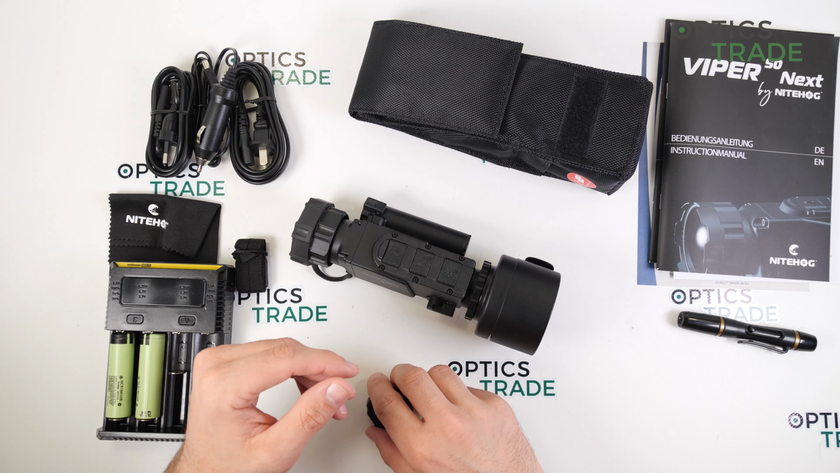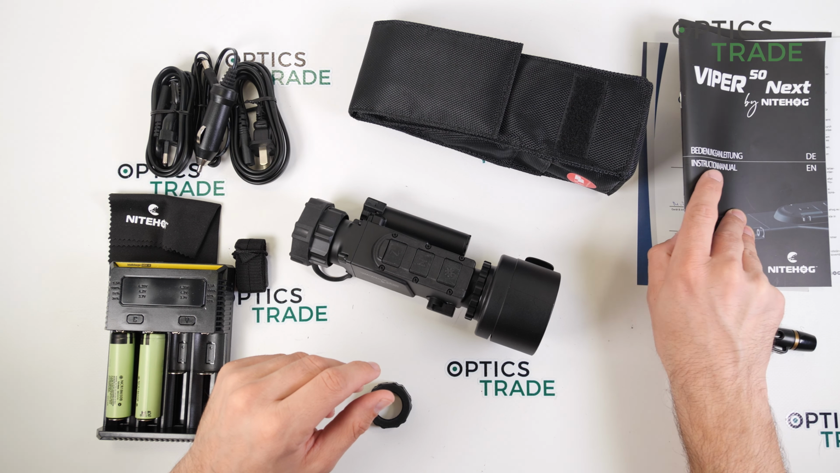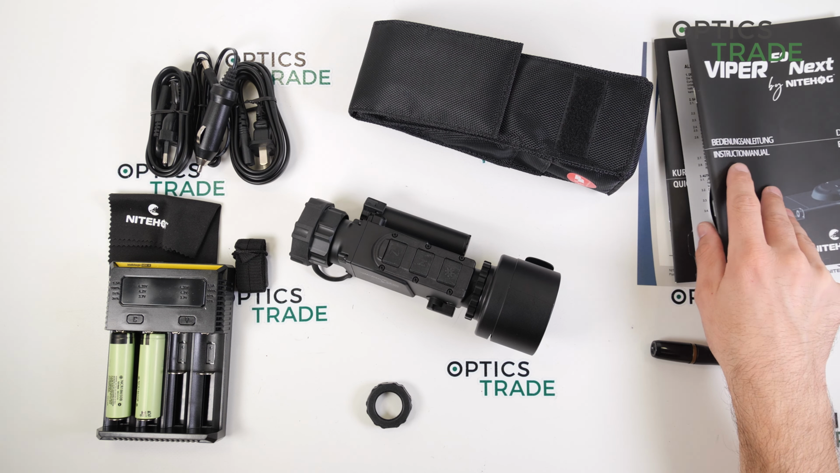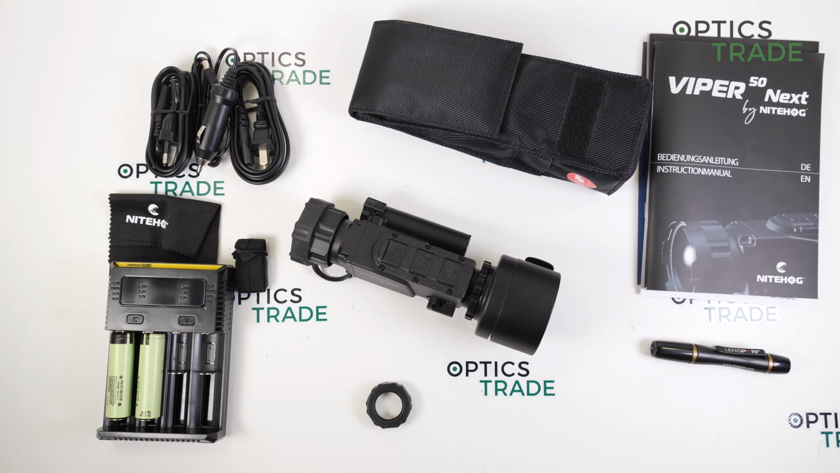And the manual, because you get a really extensive and really well made manual, with also a quick guide if you want to go quickly through what the device offers.